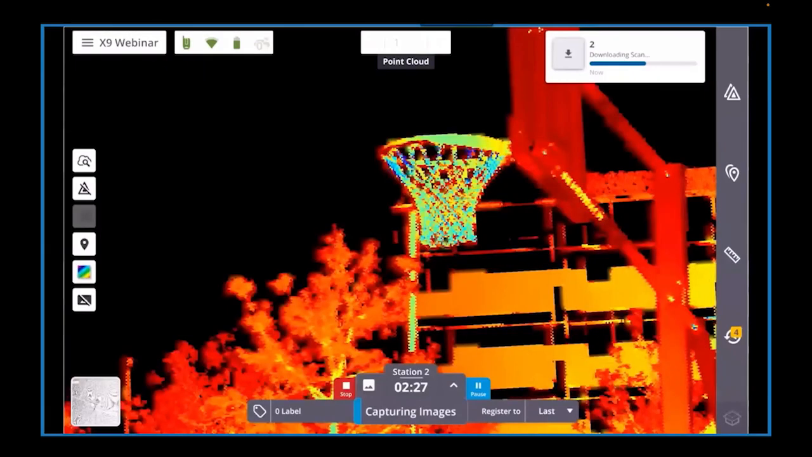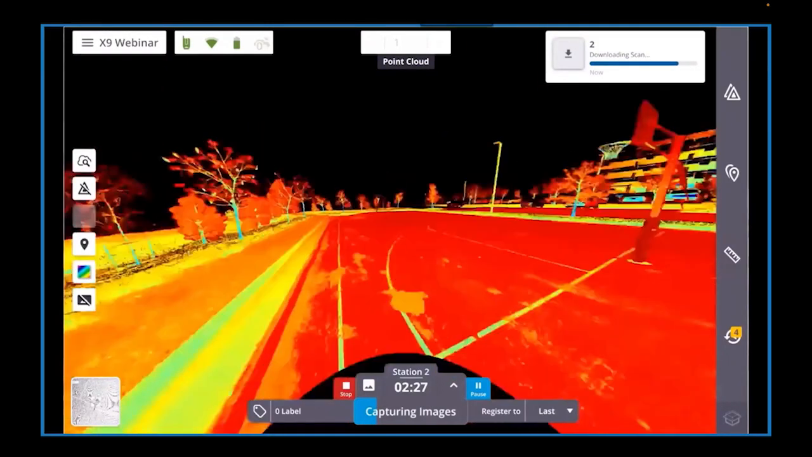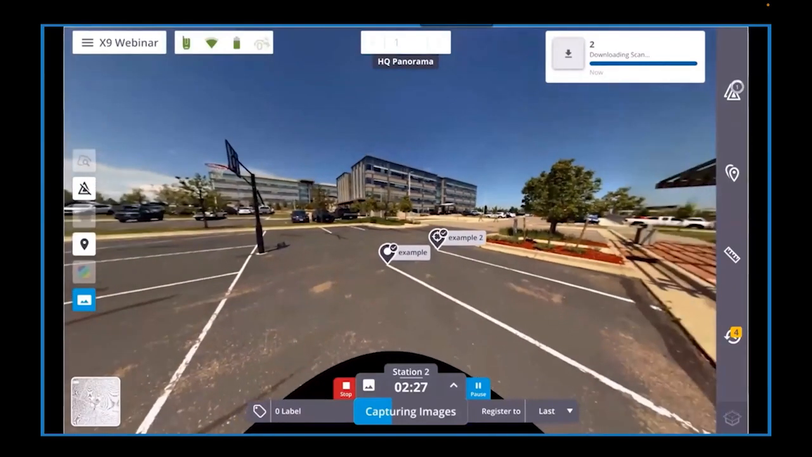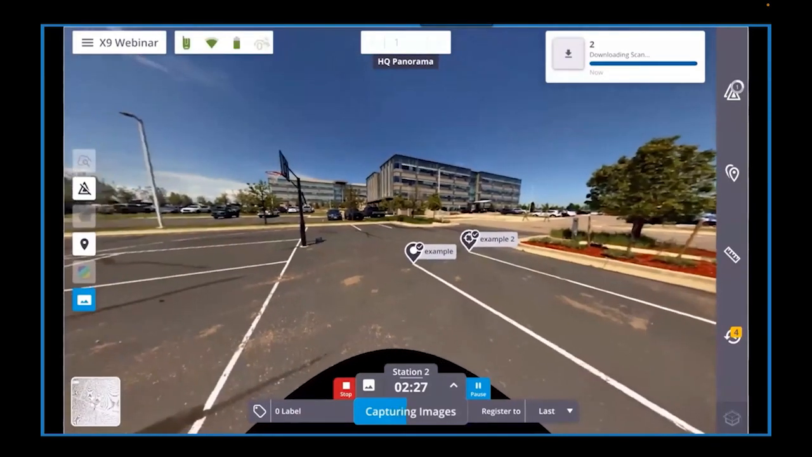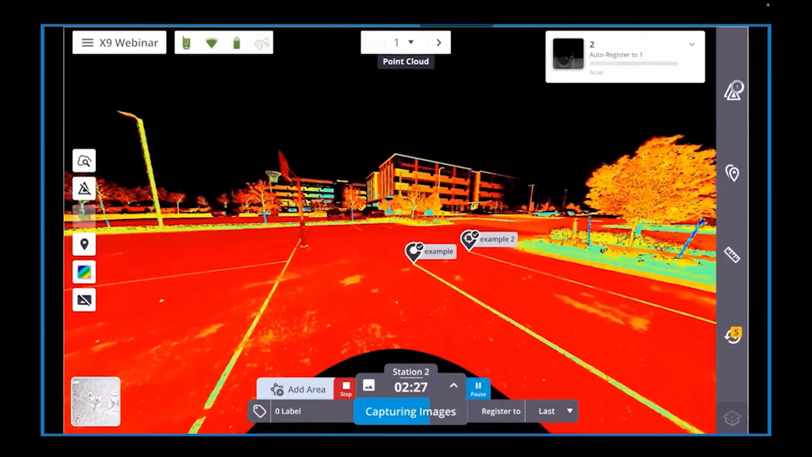Another useful display option for the station-based view is the ability to display and view panoramic images. Now this is using the preview panoramas, which could be generated between stations. Additionally, high-quality panoramas can be created using the main menu, which we'll discuss more later.